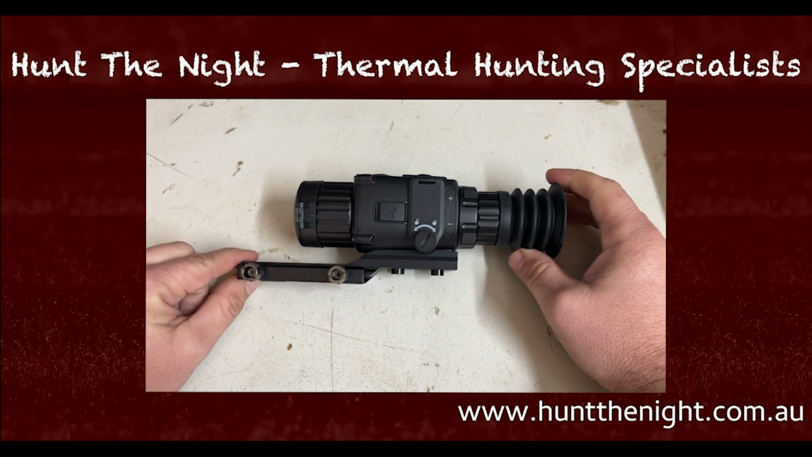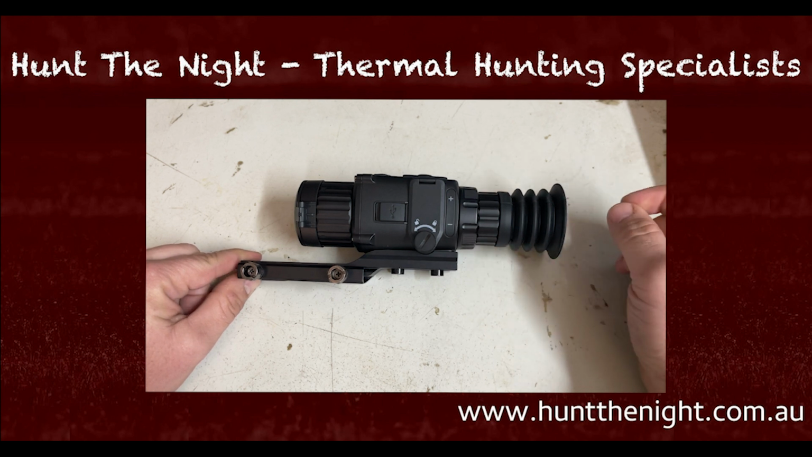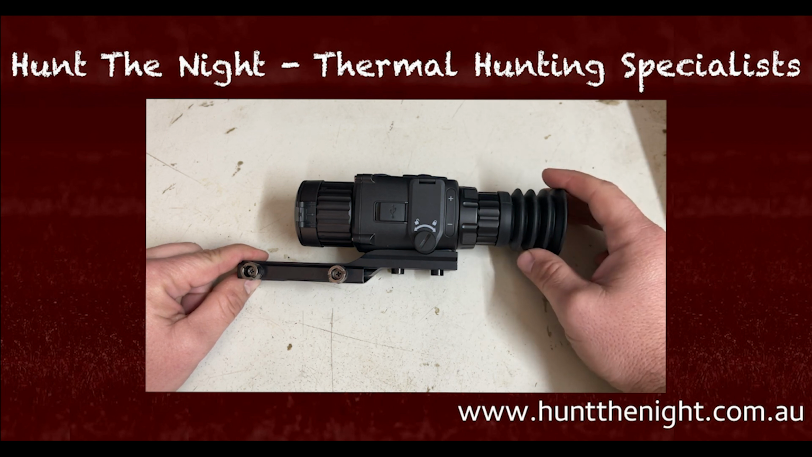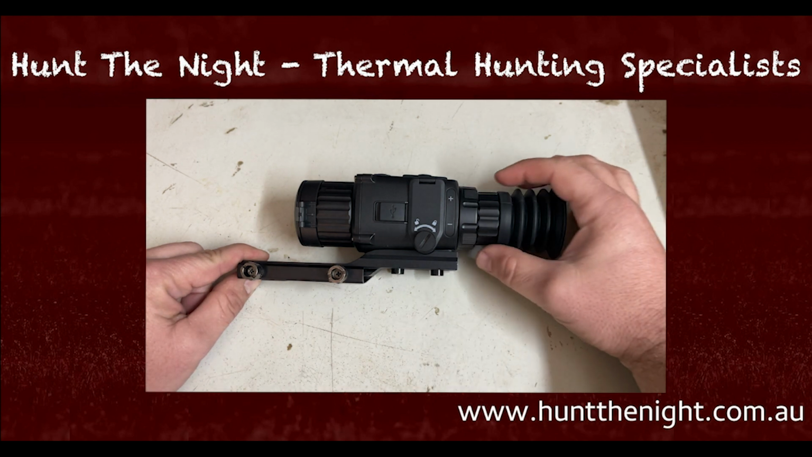Now I'm using rechargeable 3.7 volts in this, and it works fine. It's actually pretty cool. If you put non-rechargeable, the 3 volters in, it'll actually tell you, and it'll get you to change your battery configuration in the actual unit. So it may have something to do a little bit with conservation of power and things like that as well.